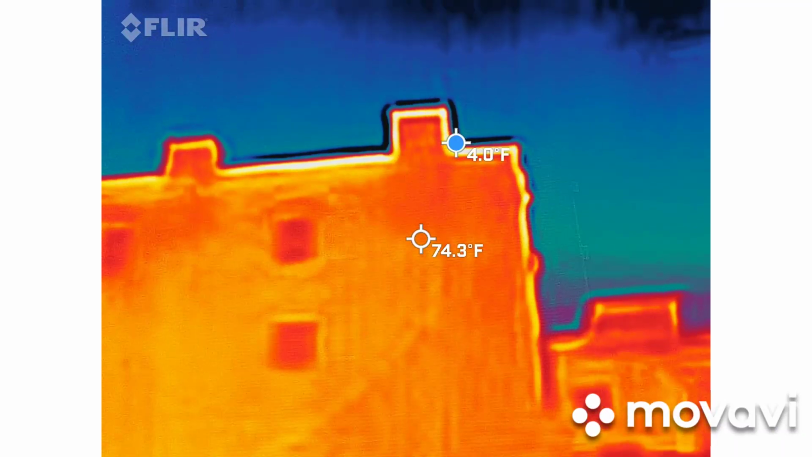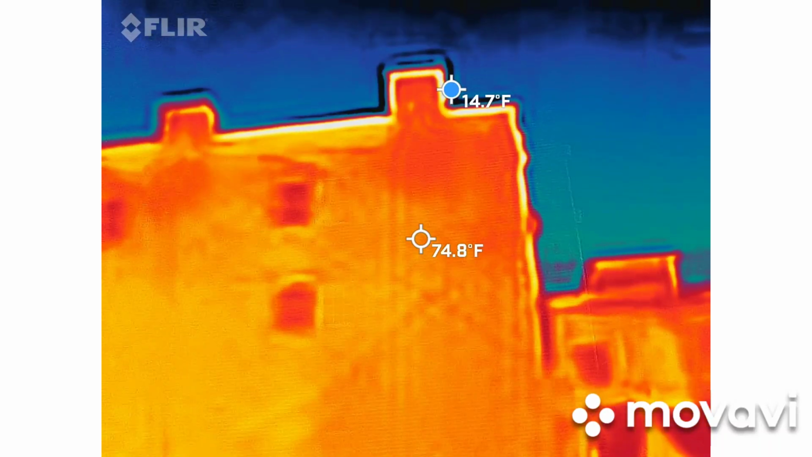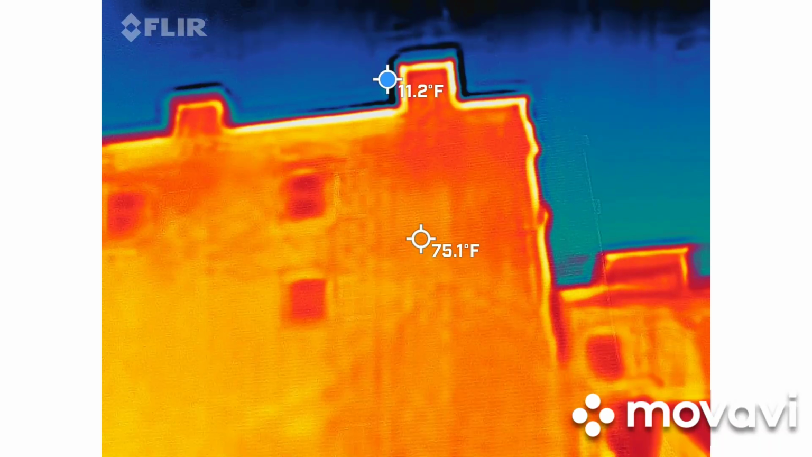Are you getting anything? You've got to keep moving around. Let's go this way. I don't want to bother those people by the door.